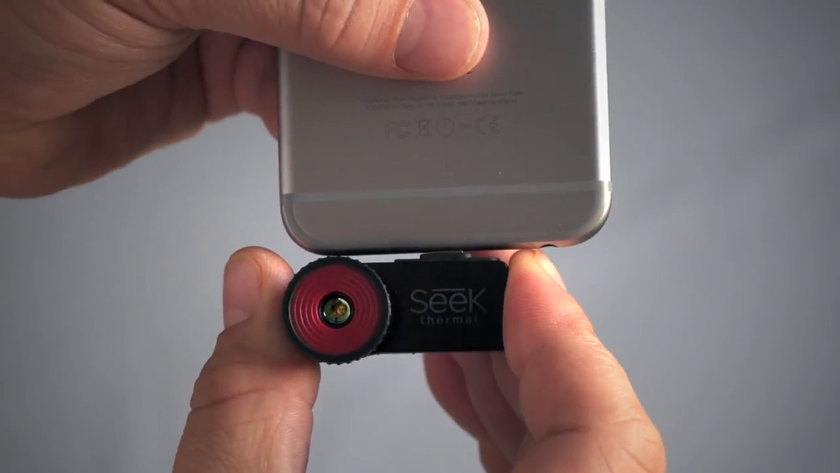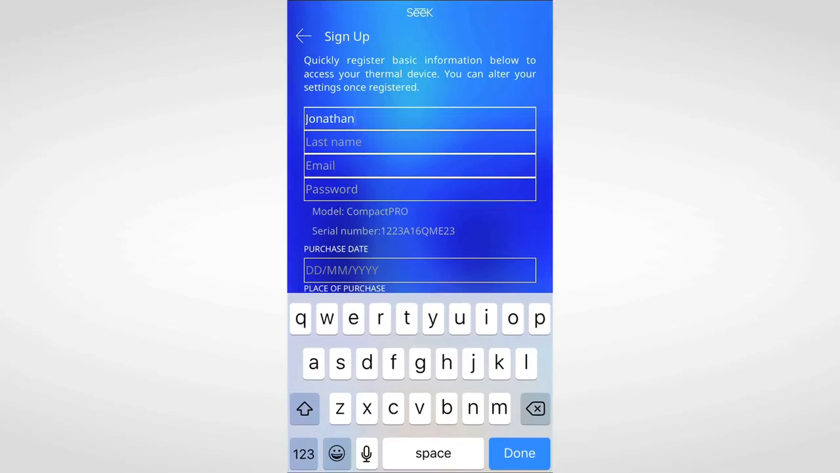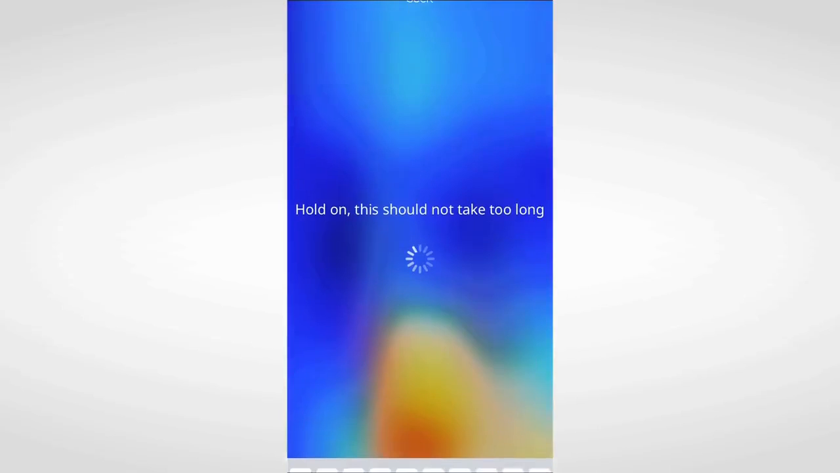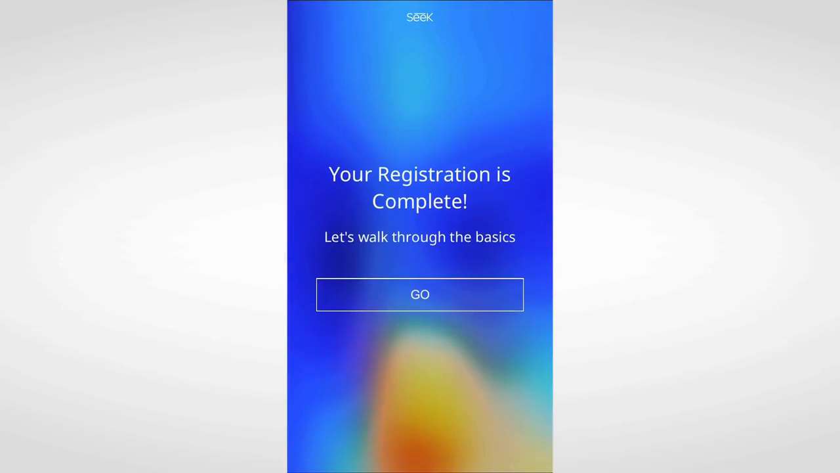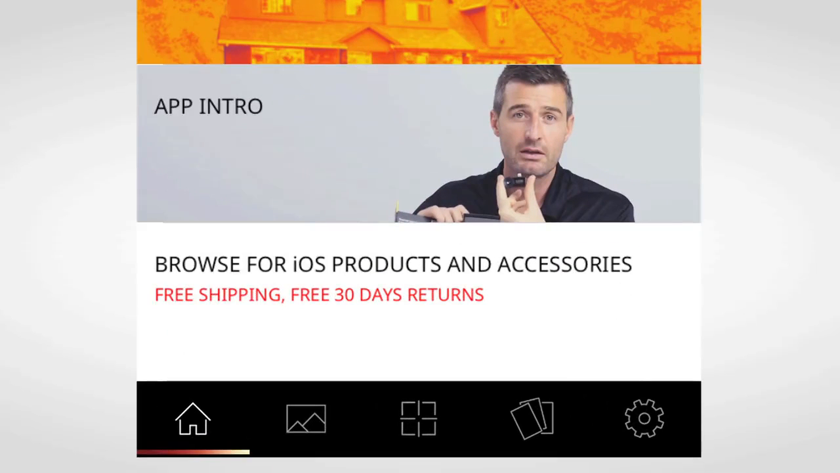And the first thing that'll happen is you'll be prompted to register the product. Once you set up an account, you'll have full access to all that your Compact Pro and the Thermal app have to offer. Okay, so now I'm on the home screen of the app where you can easily access your media gallery, which contains all your thermal imagery, videos from Seek, as well as tutorial and instructional content, and the latest news from Seek. On the bottom, you'll see your list of menu items, including access to your home screen, your gallery, your thermal mode button, your palette options, as well as your settings.